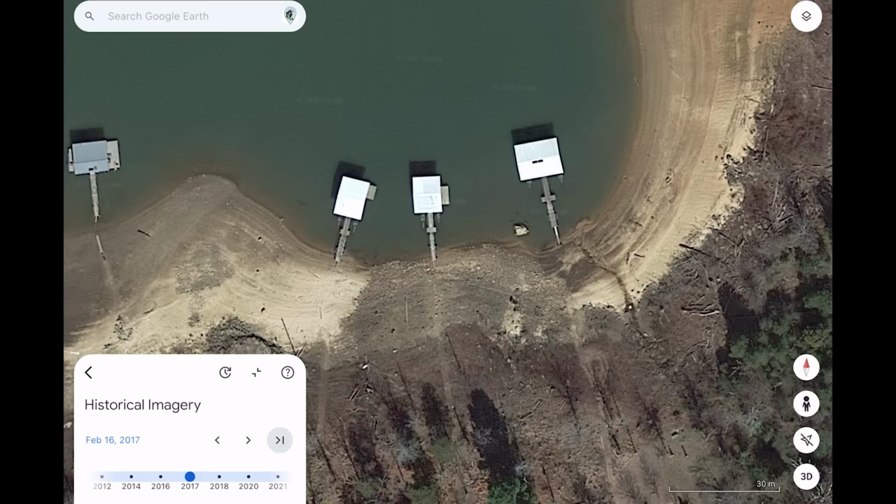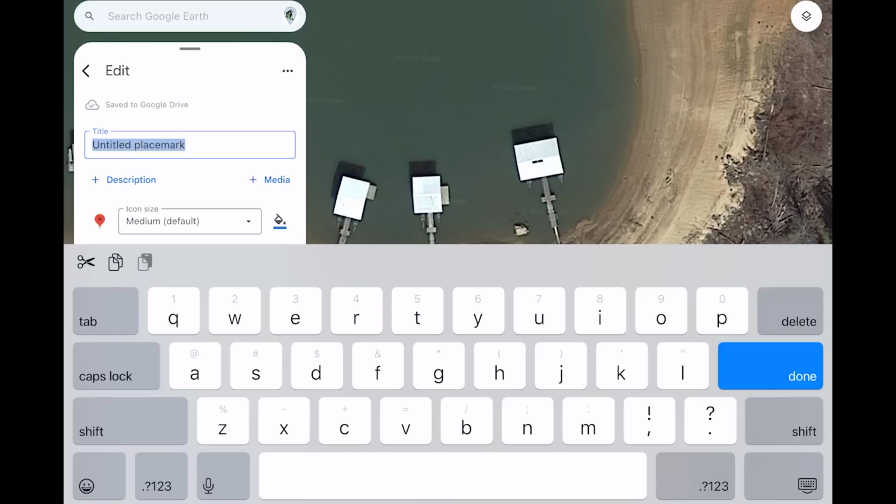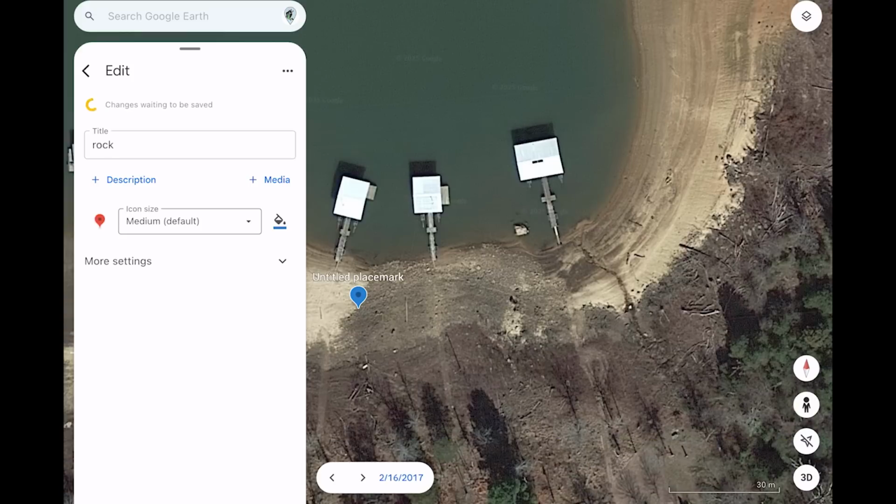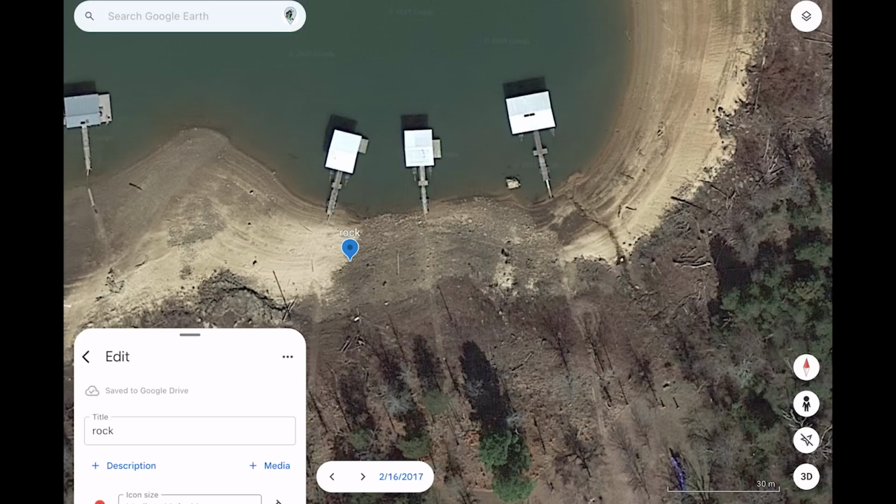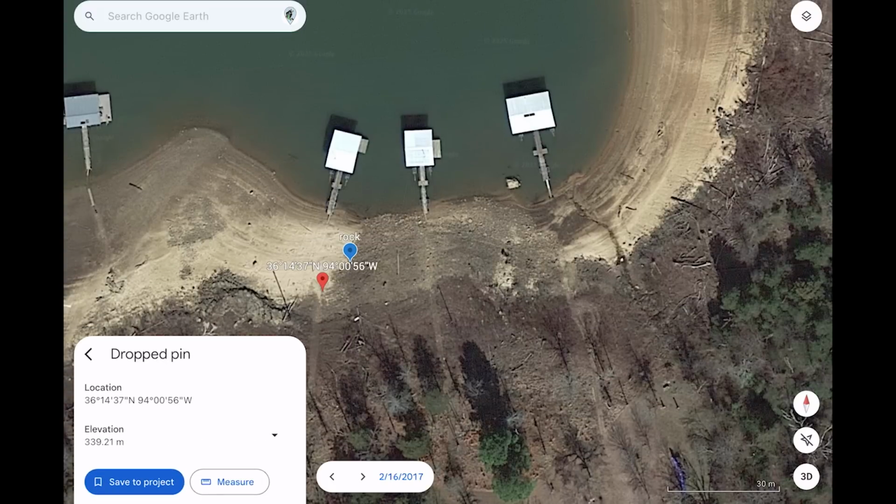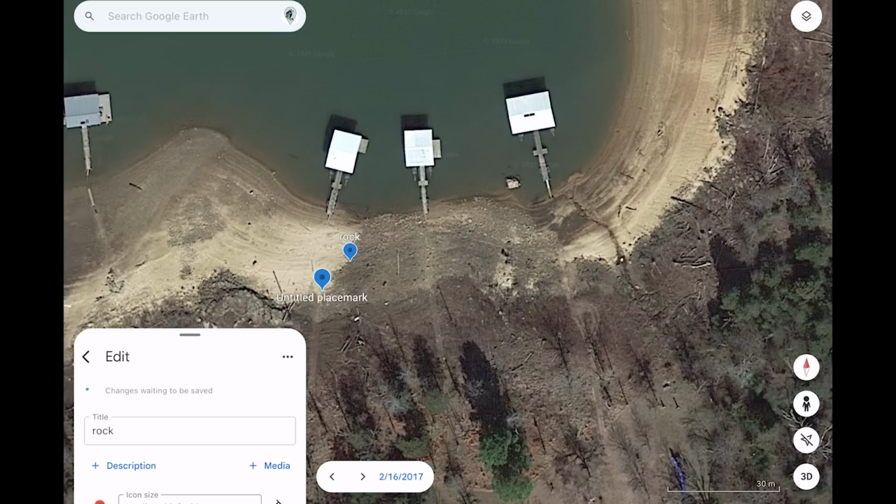The way you do this is by holding down on the screen to create a pin. You can then save the project, which is a project we created earlier, and just rename this. I'm going to name this rock for now just because I don't want to type out as many words, but you can name this whatever you want. You can then go and mark this out multiple times to get the entire piece of structure marked. So again, save to project, and then you can put rock and continue this process marking all of these transitions.